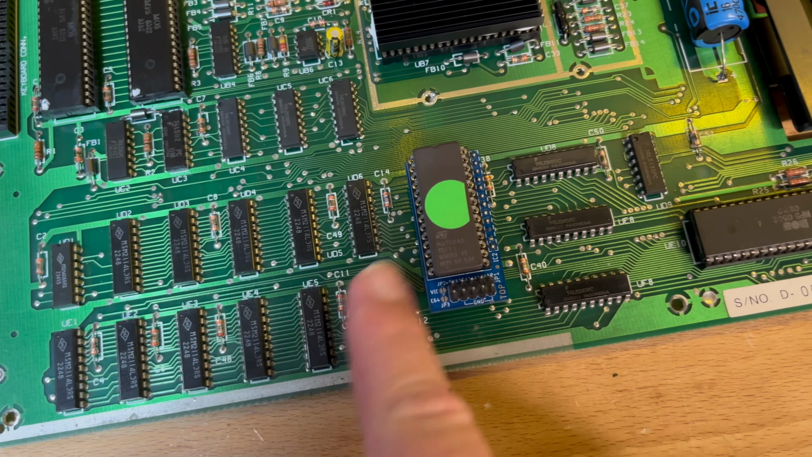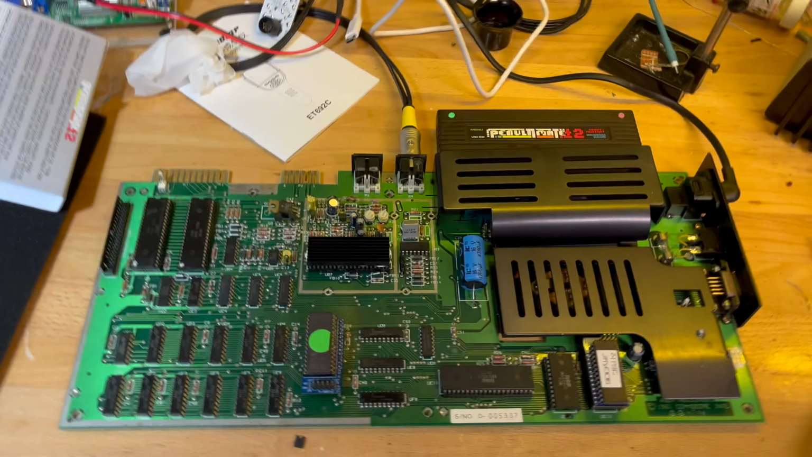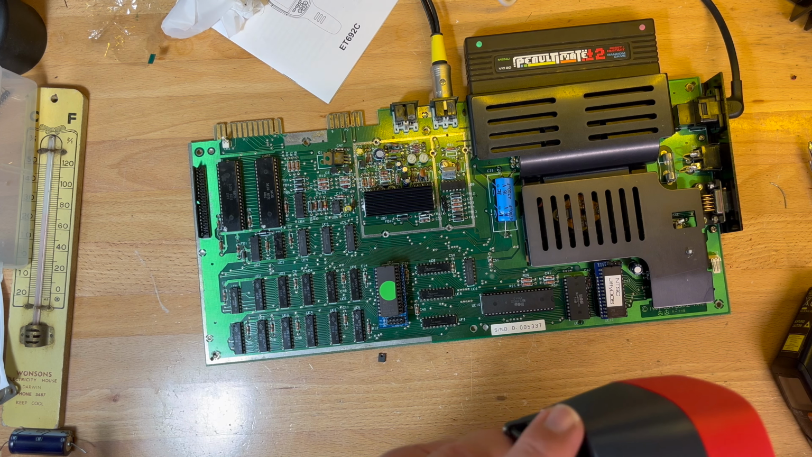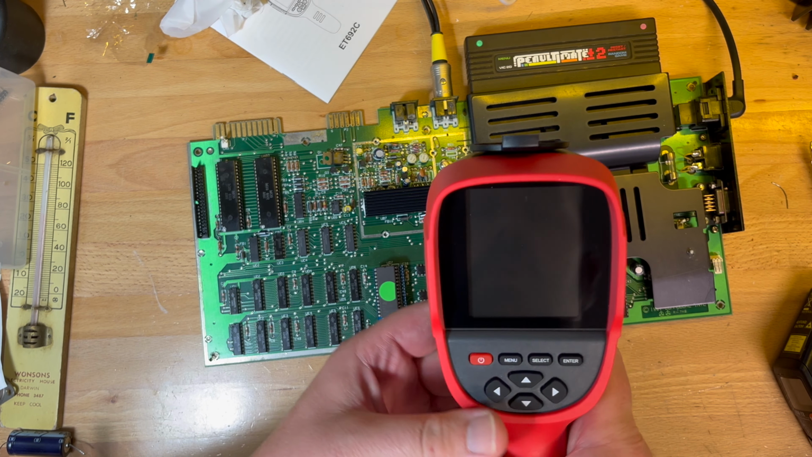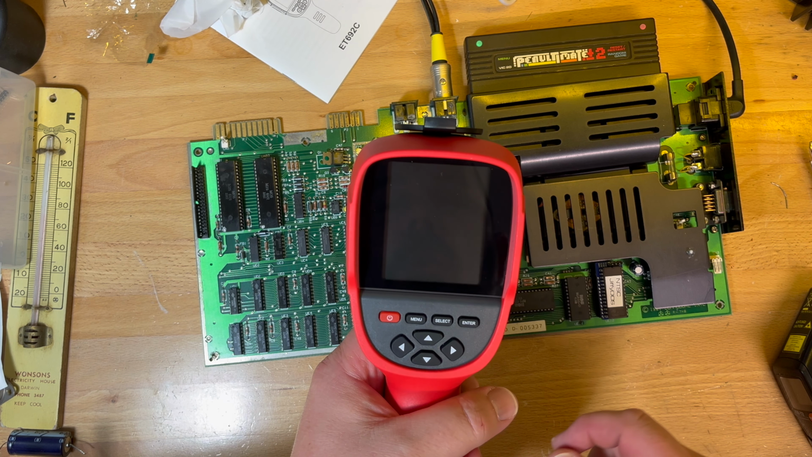And one of the things I want to do is look at the RAM here and the color RAM. But that's a different video. So been half an hour. Let's check out what it looks like under the thermal imager. Well, I'm planning to download the video and then add it in, rather than just filming this. So we'll see how that goes.